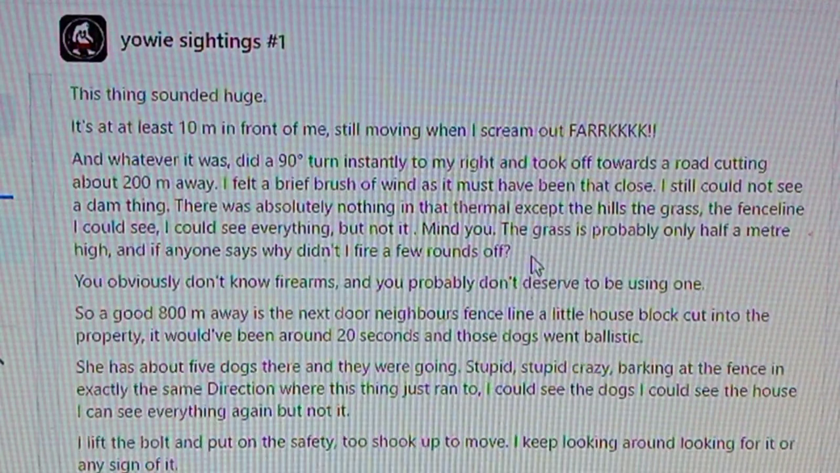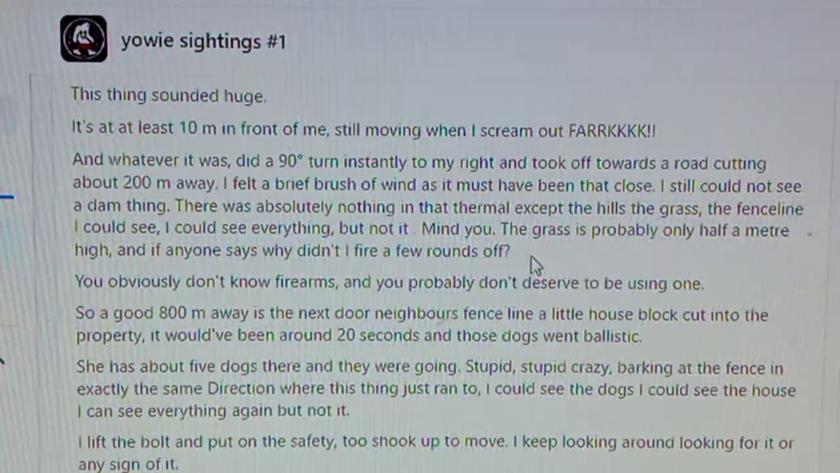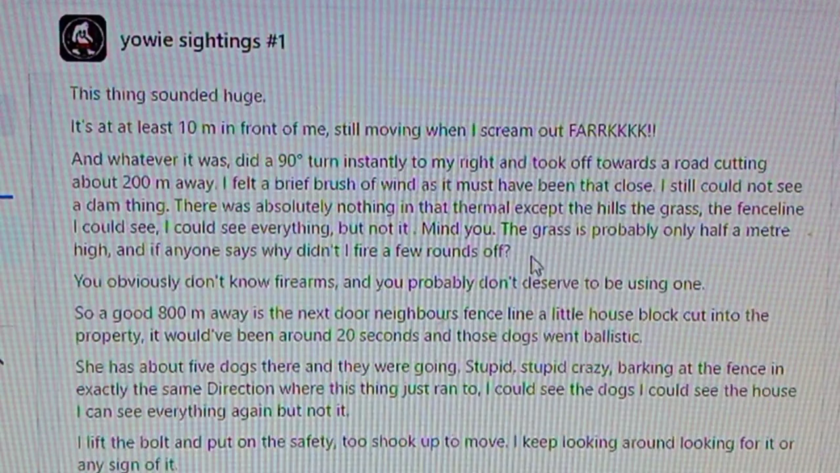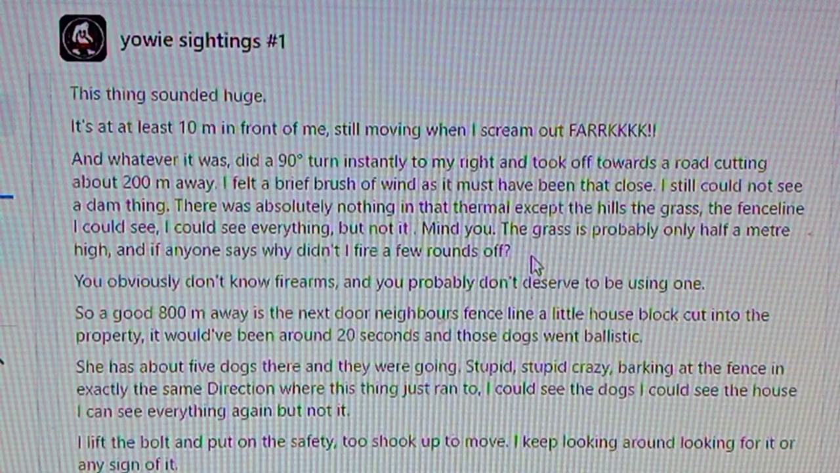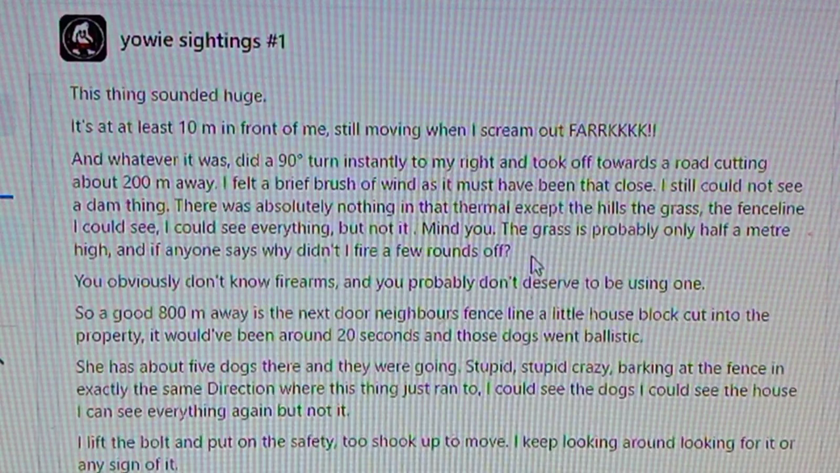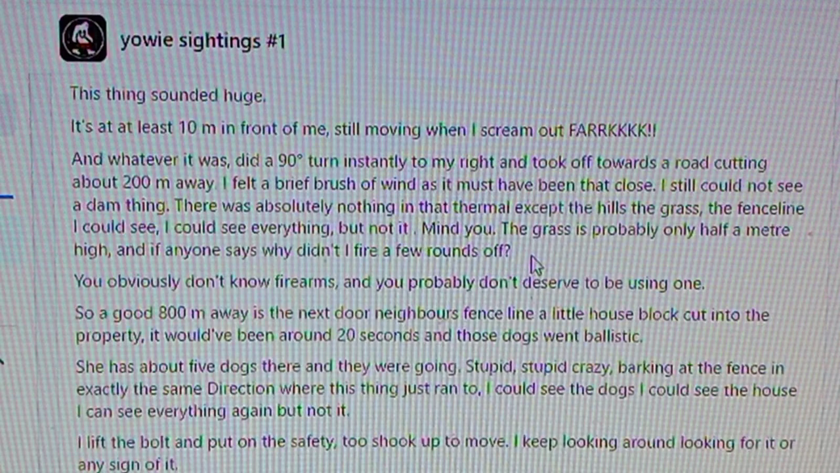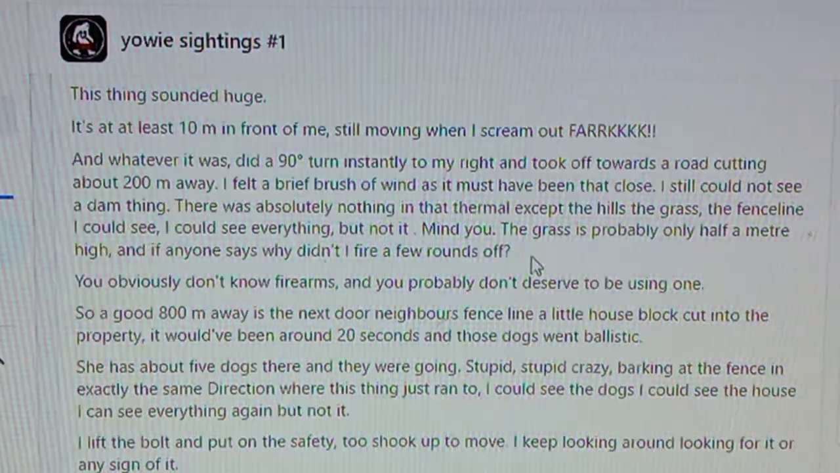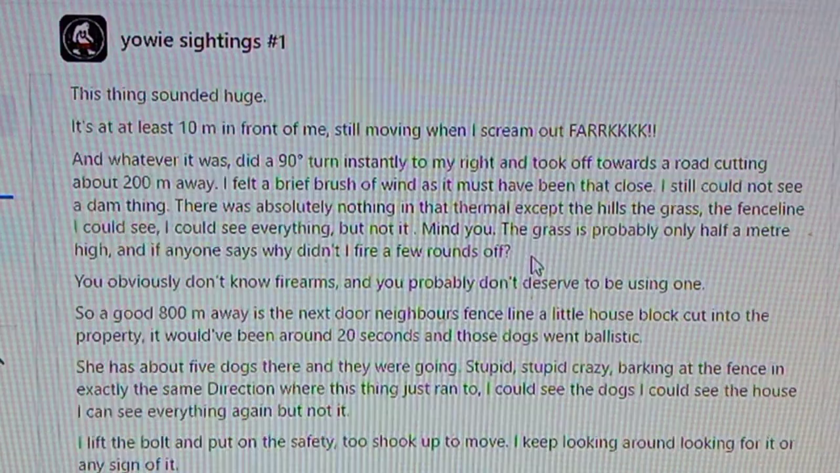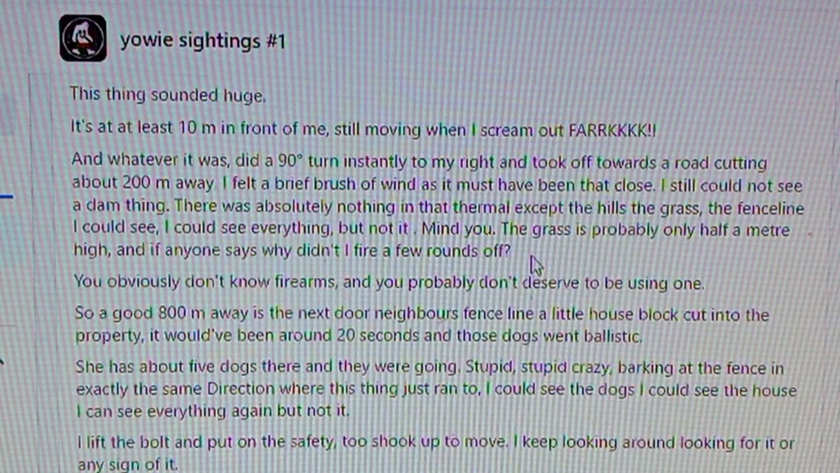And whatever it was did a 90 degree turn instantly to my right and took off towards a road cutting about 200 metres away. I felt a brief brush of wind, as it must have been that close. I still could not see a damn thing. There was absolutely nothing in that thermal except the hills, the grass, the fence line.